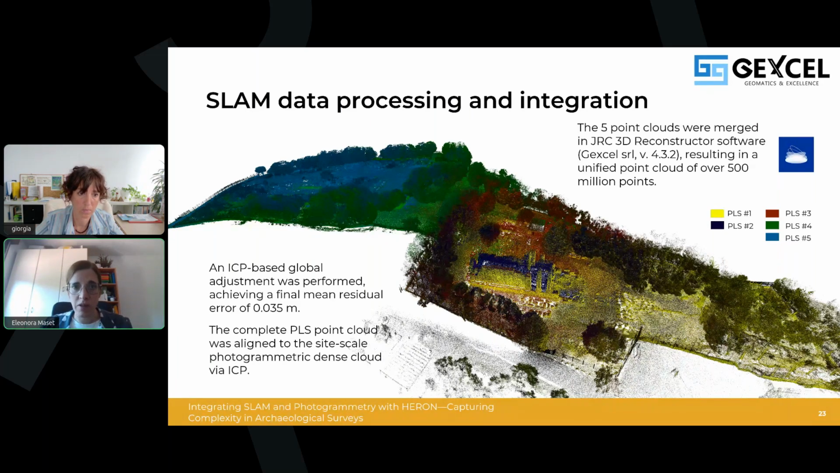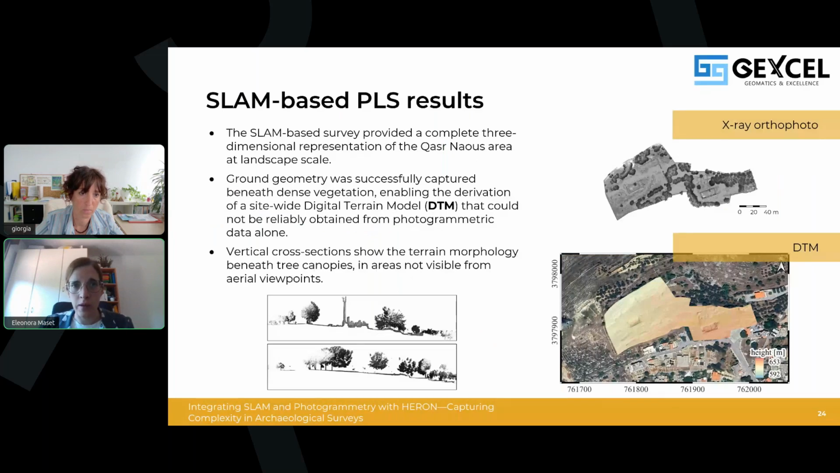And thanks to the SLAM survey, we obtained a complete three-dimensional representation of the area at the landscape scale. One of the main advantages of the SLAM approach was the ability to capture the ground geometry, even in densely vegetated areas, enabling also the derivation of a digital terrain model, the one you can see on the bottom right. Of course, this DTM couldn't be obtained from the photogrammetric data alone.